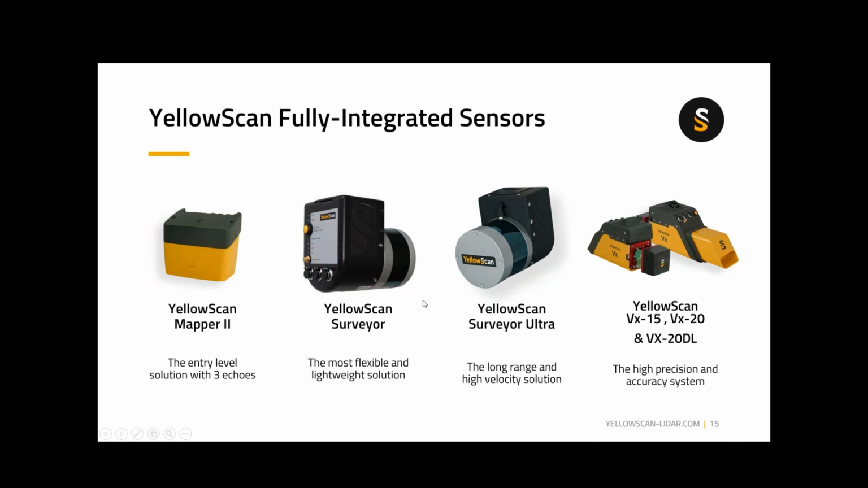The Surveyor, we have two models using the Velodyne products. The VLP16 is our Surveyor, so it's a 16 laser system. I'll tell you a little bit more about the specs on these in a moment. We have the Ultra, which is the Velodyne VLP32, or the Puck Ultra.